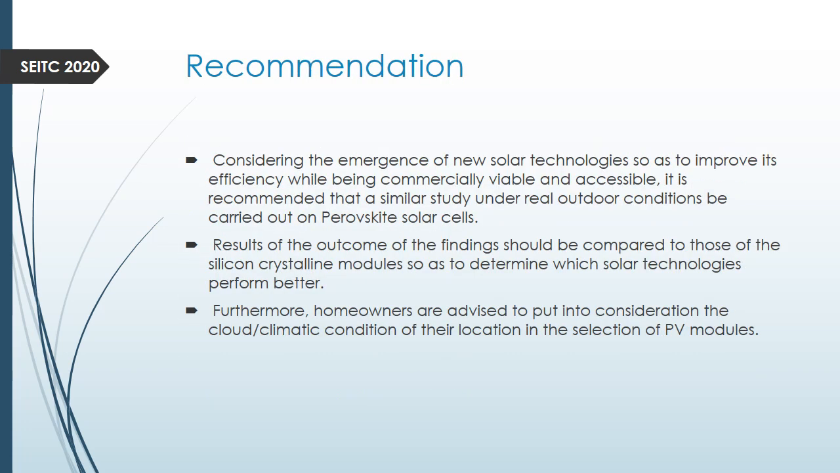In our recommendation, considering the emergence of new solar technologies so as to improve efficiency while being commercially viable and accessible, we recommend that this study should be carried out under real outdoor conditions on perovskite solar cells.